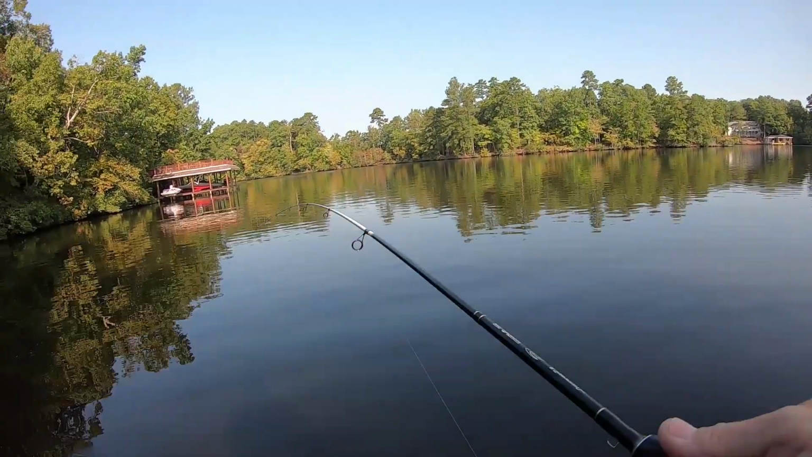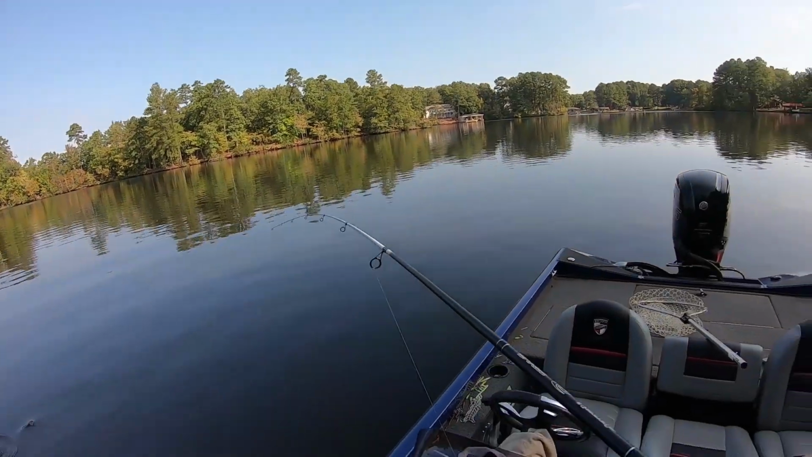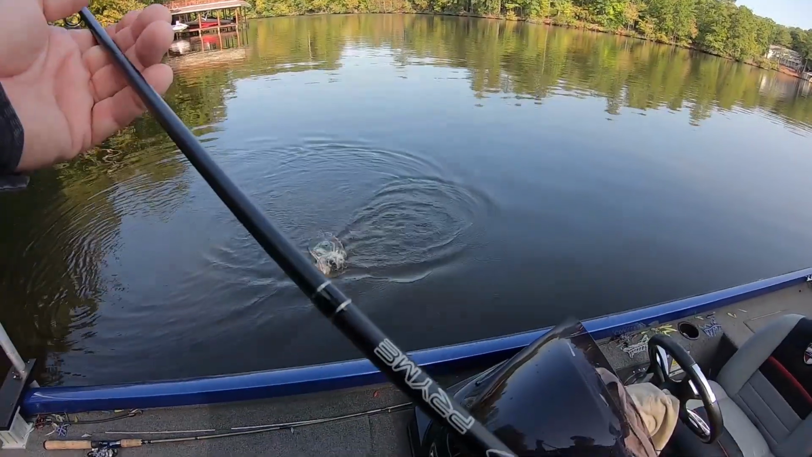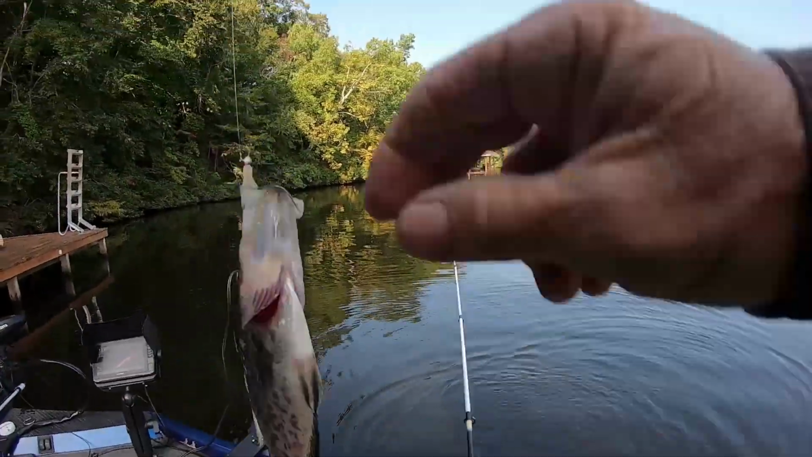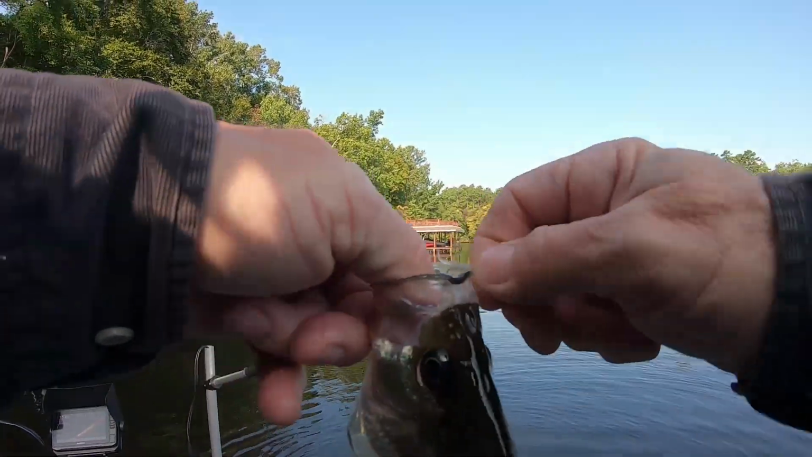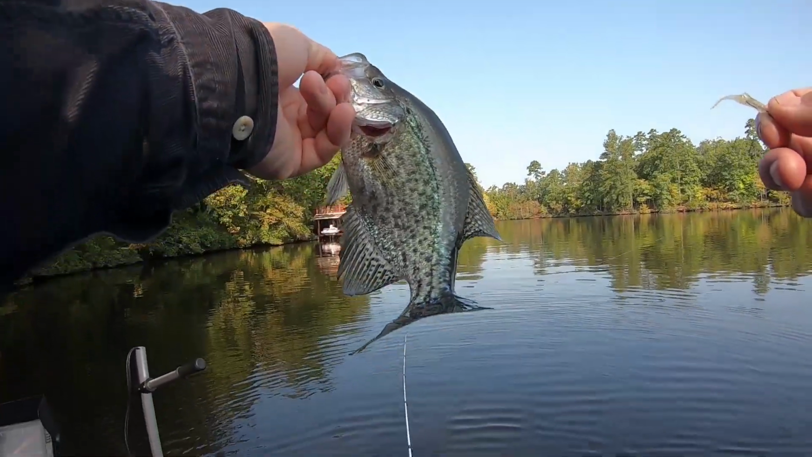All right, guys, cut another one on the light color. Like I said, I have no idea. It's light chartreuse with orange flakes, just a lot lighter than the other one. And like I said, I made some of these baits back in the summer. That's a nice one. That's a nice fish. So I don't have a set color for him. It's one of the nicer fish I've caught today. He's probably 10 1/4, 10 3/16.